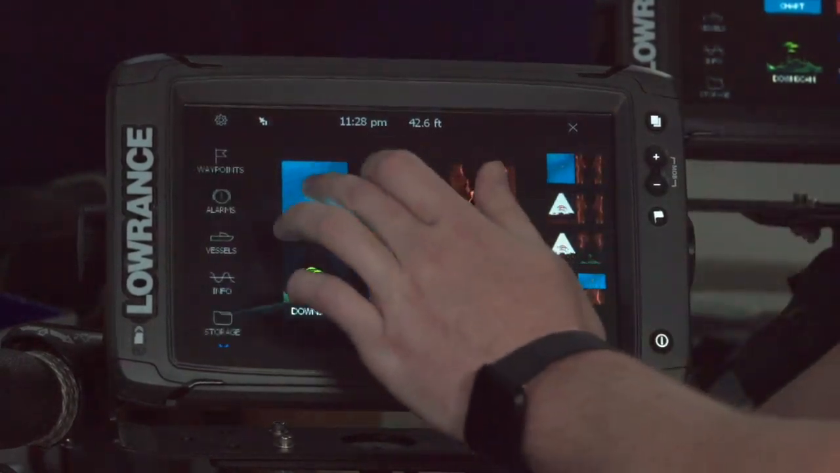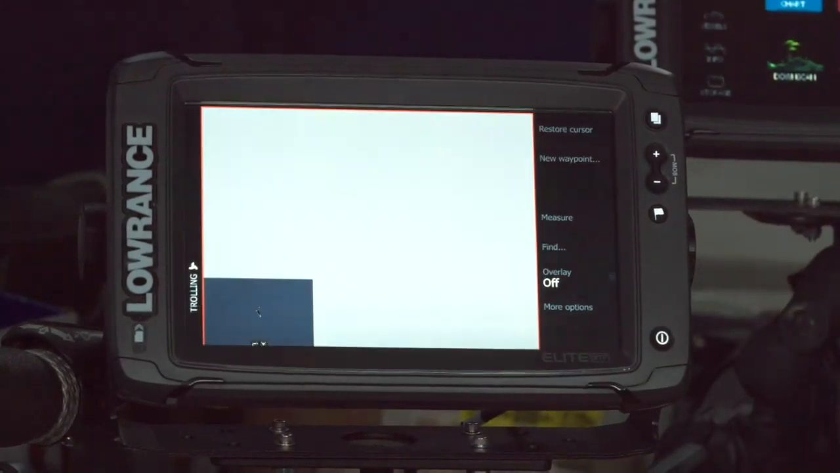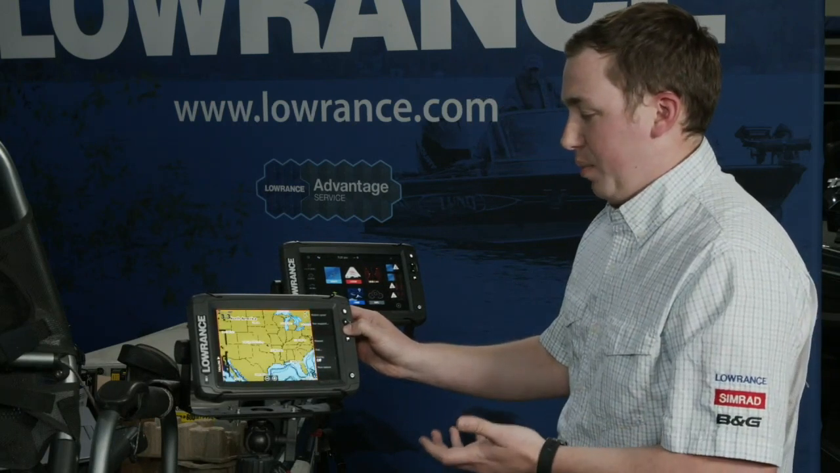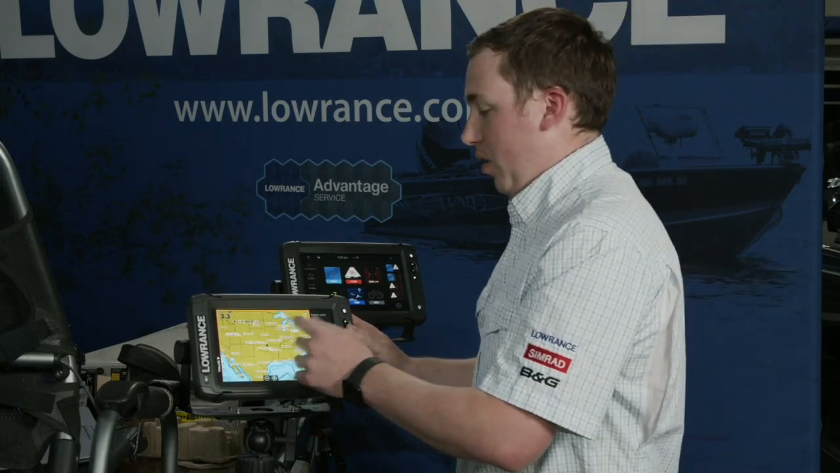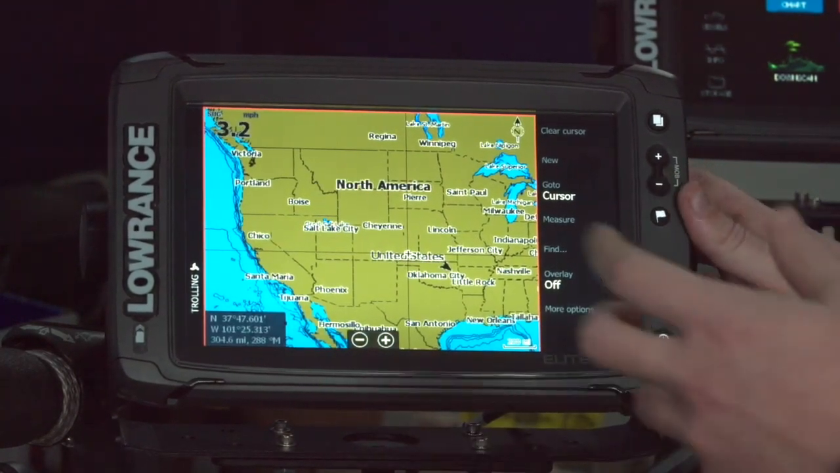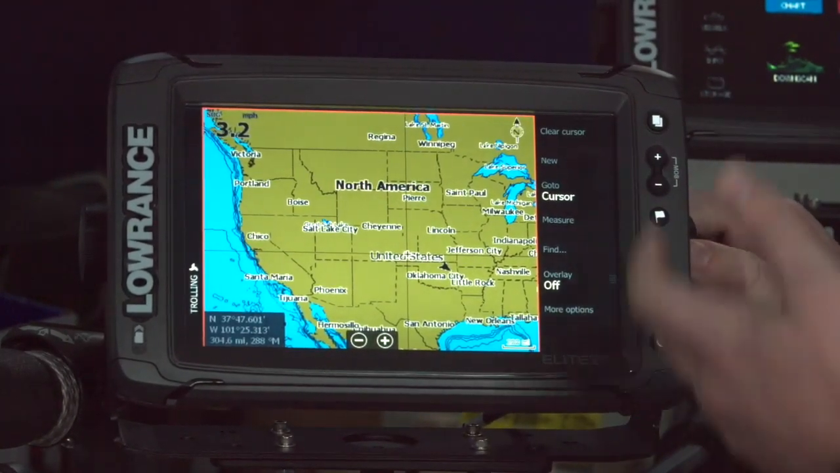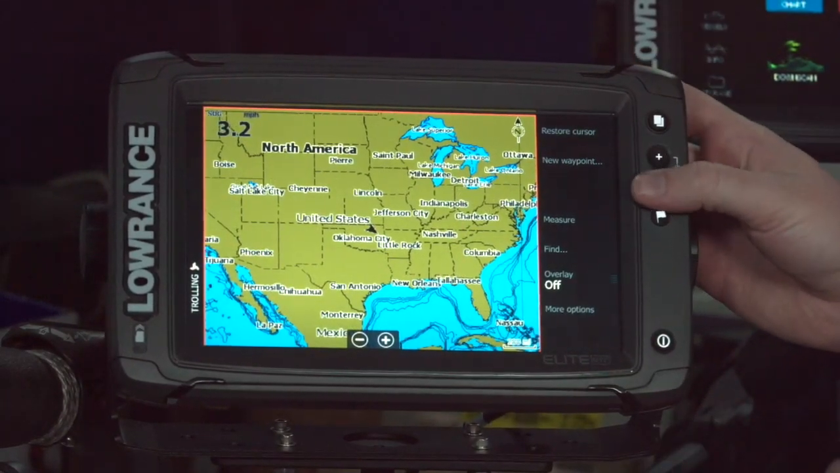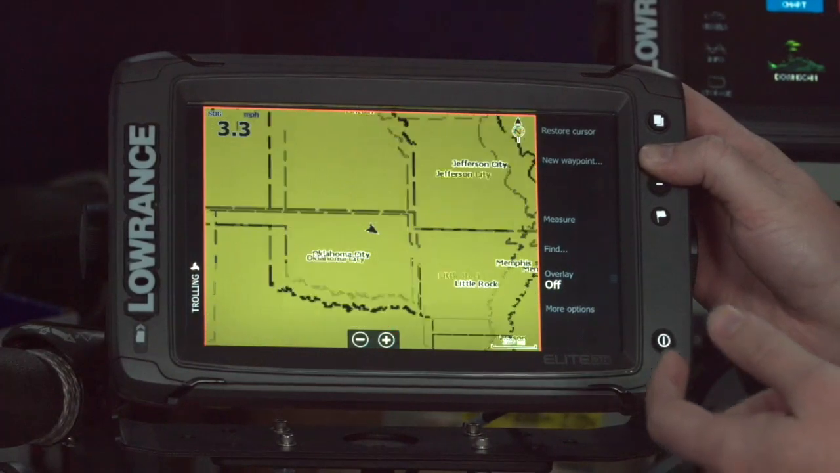Let's go to the chart. So every Elite Ti2 is going to have a built-in US inland chart. So what does that mean? That means for the entire country, it doesn't matter where you are, there are tons of lakes already pre-built in that you get right out of the box without having to put a chart card in. So you can go pretty much anywhere in the country and find a lake and see what the detail looks like.